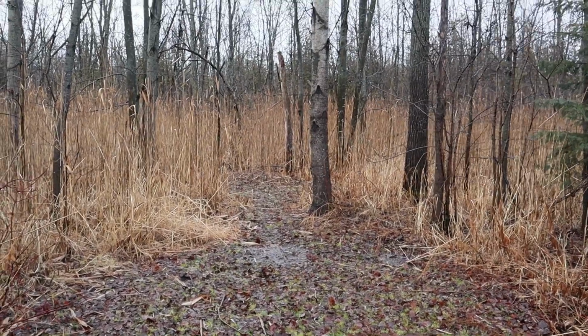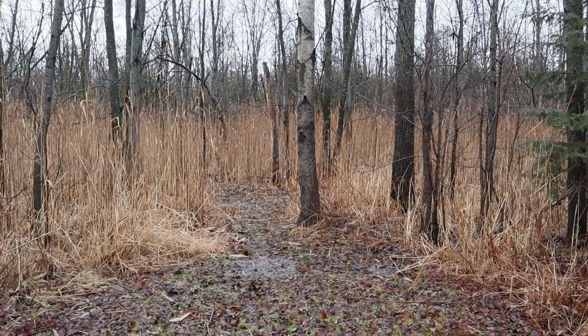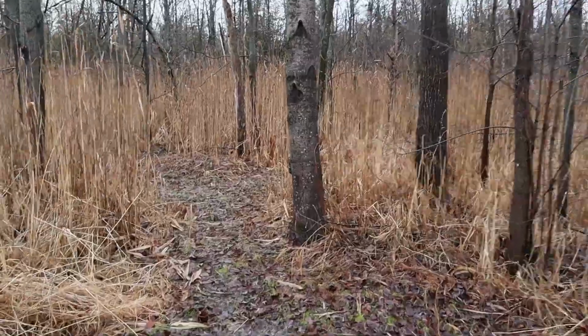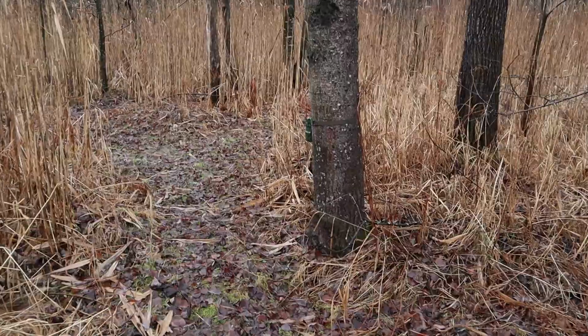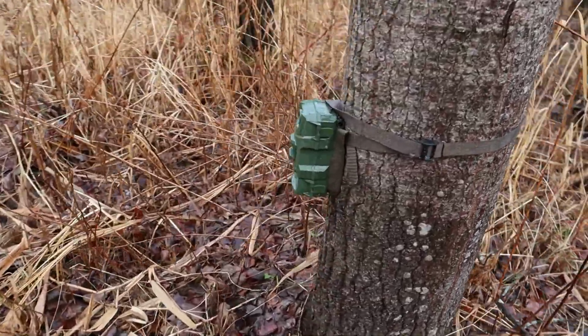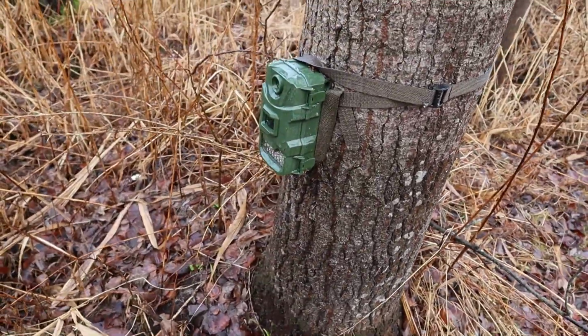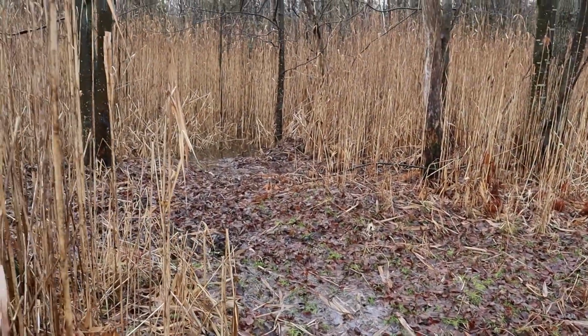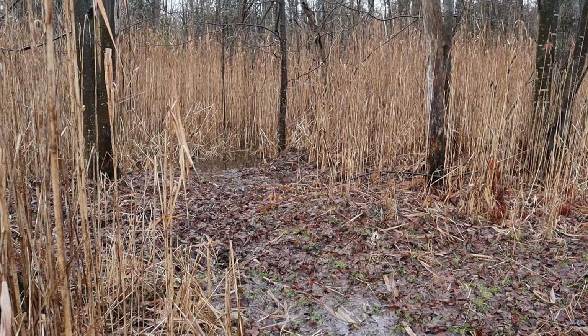The first one's here on this big tree right in front of me. Pointing this way into the woods.